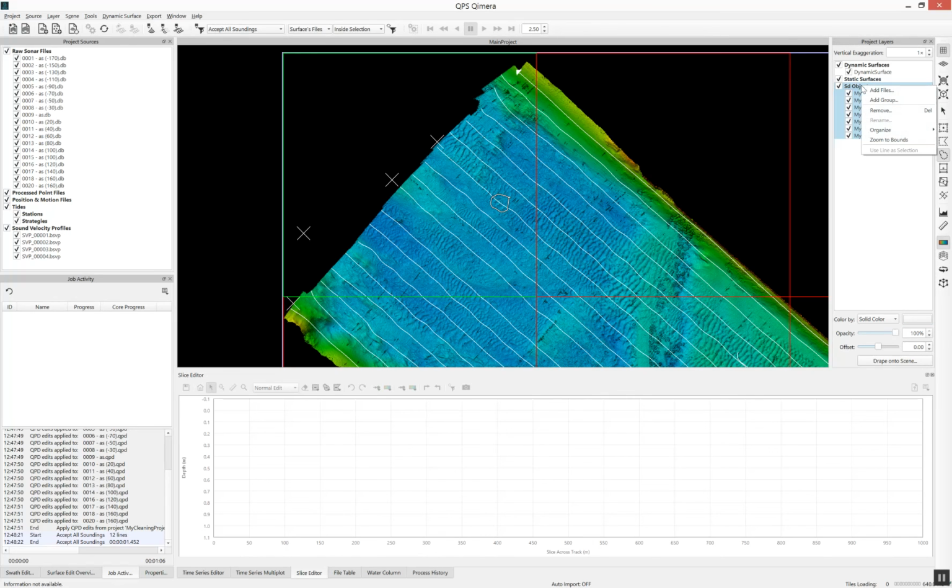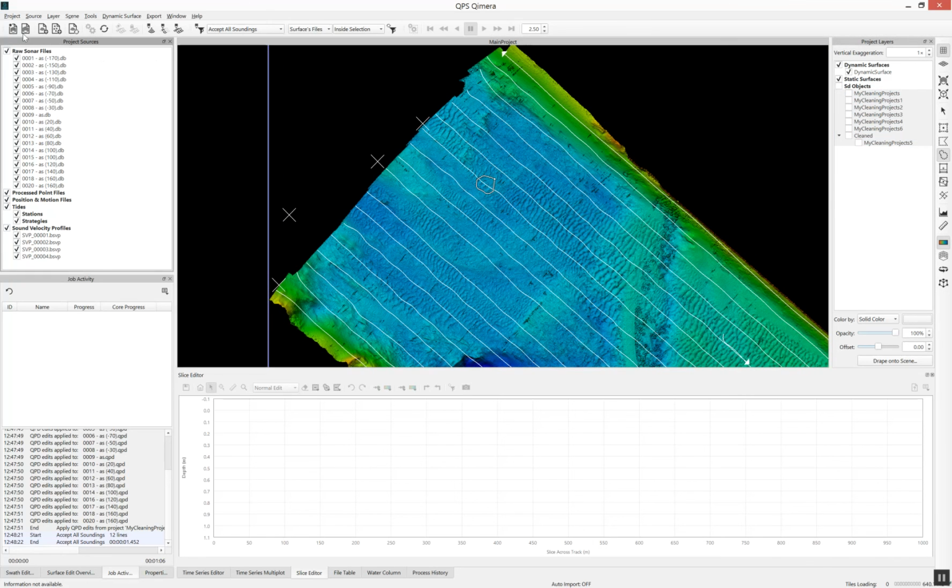You can also set up a subgroup in here. Add a group, cleaned, and I'll select number 5 and move it into there. And I can keep track of what's been brought back into the group and what's not. And that's it, cooperative cleaning in Qimera 1.5.